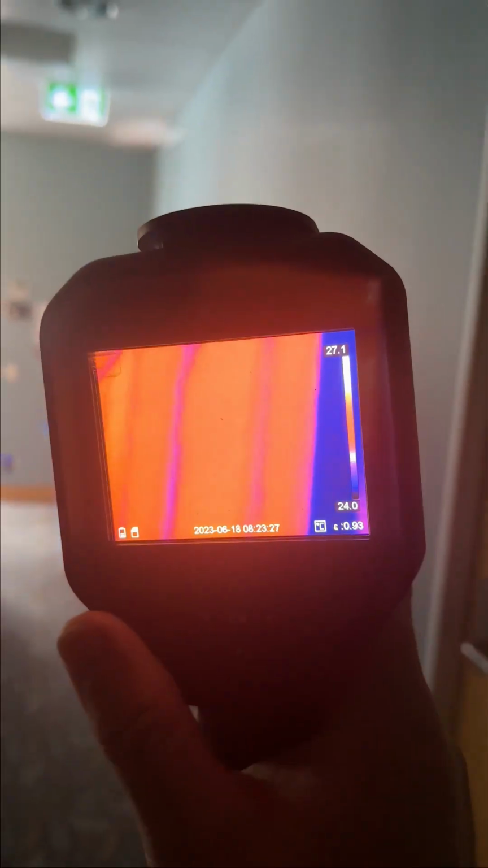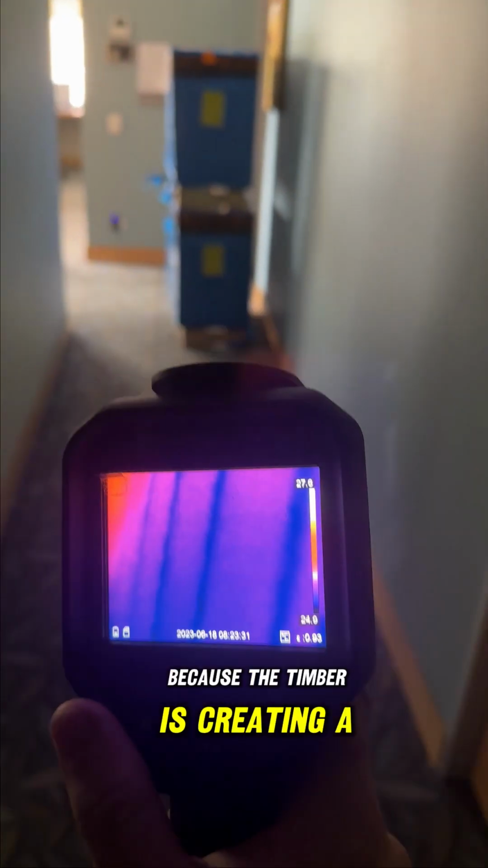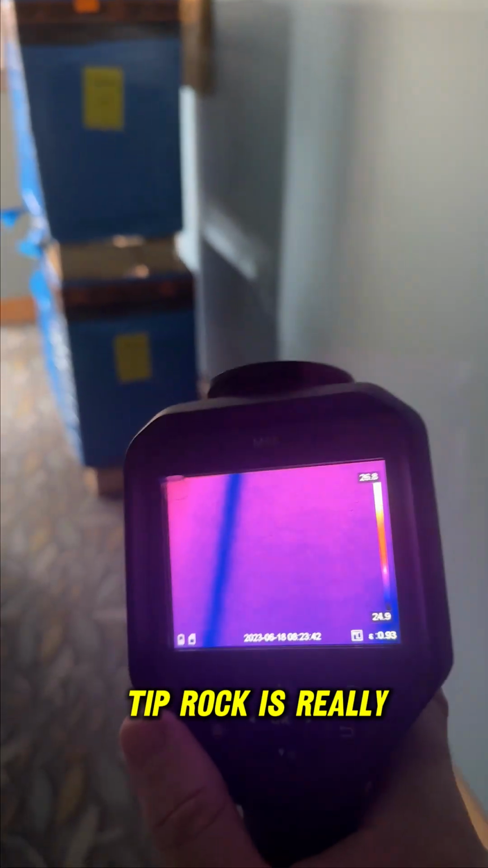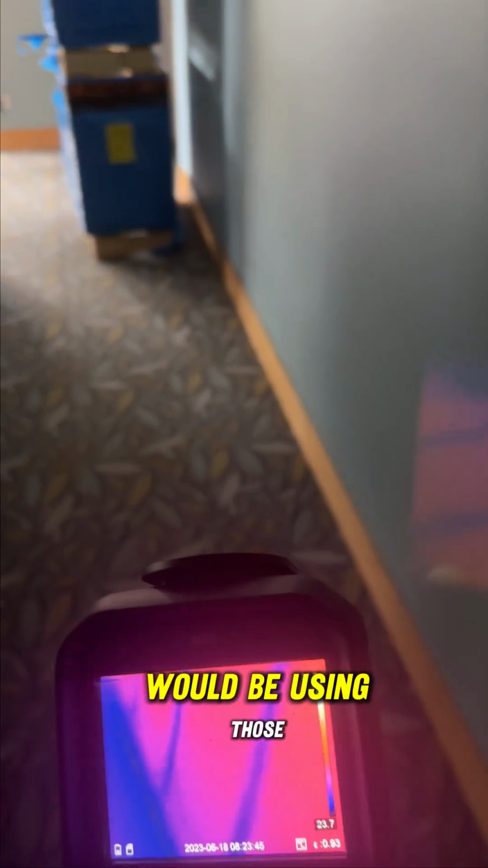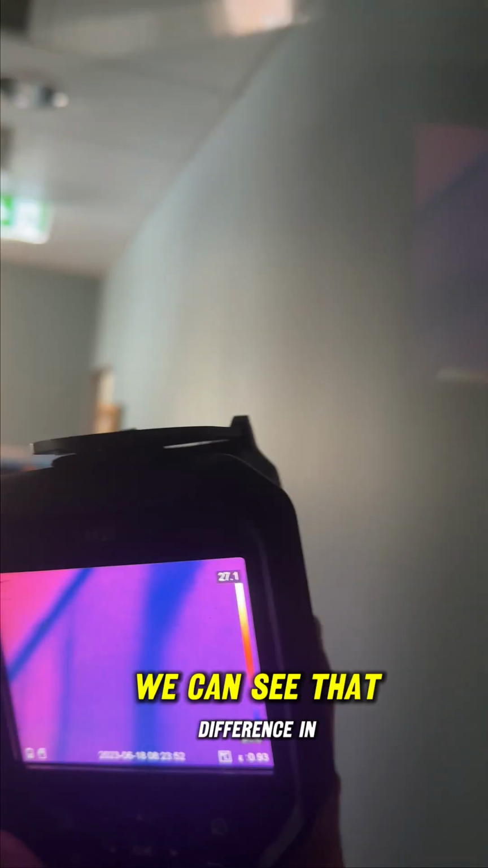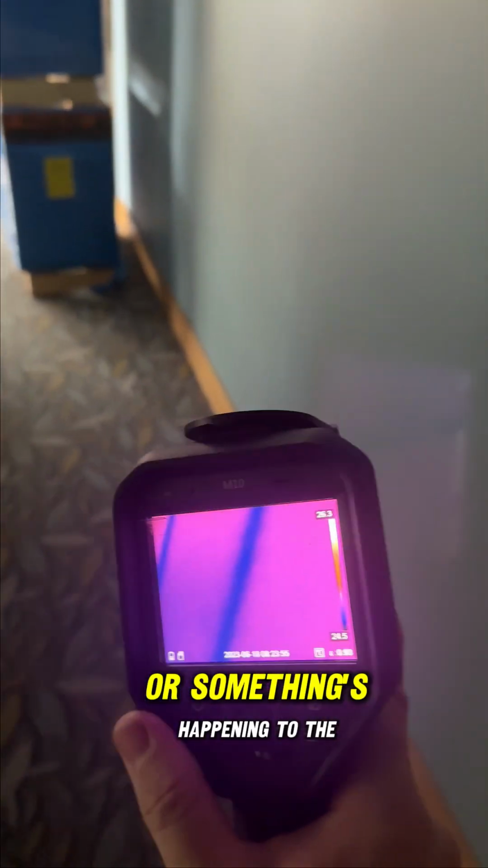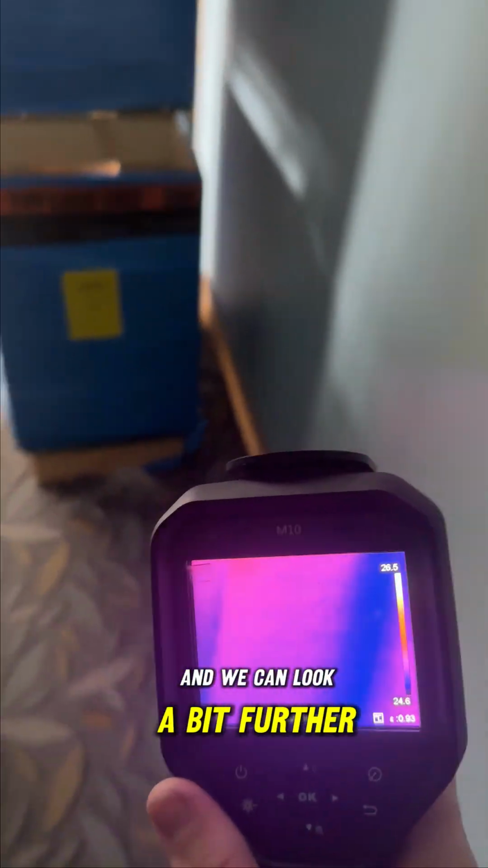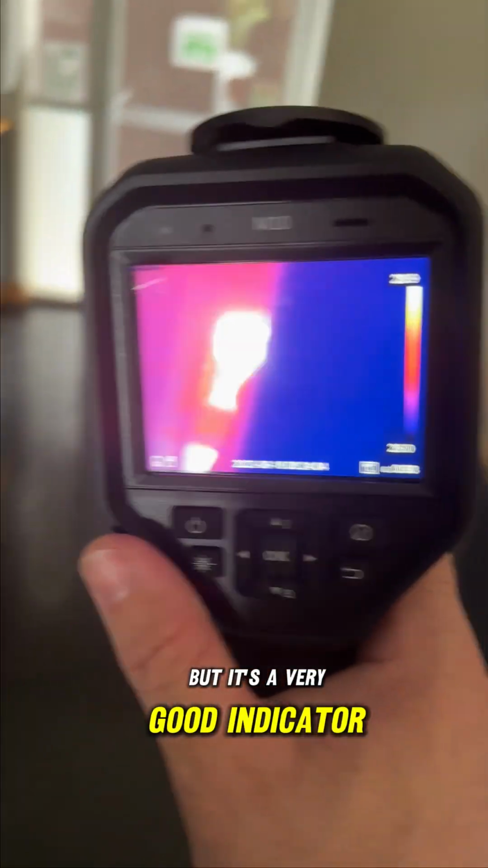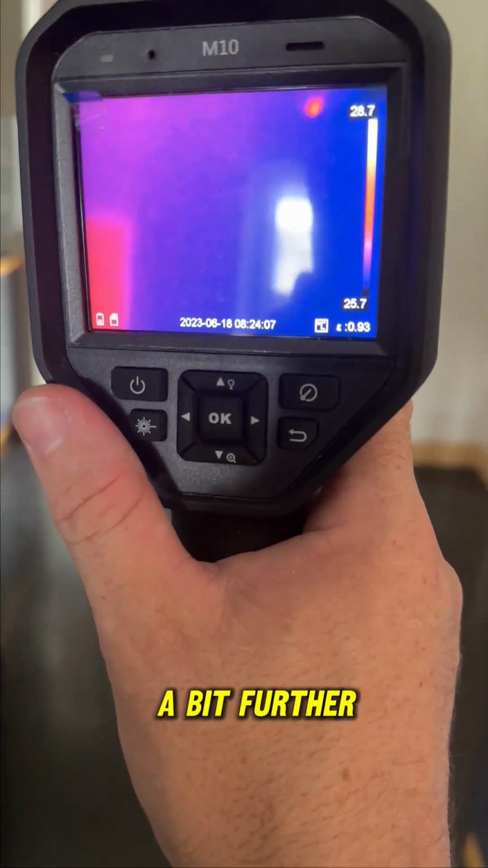What that translates into with timber in the wall, where we've got timber stud or framework, we can see the timber inside the wall. It's because the timber is creating a difference in temperature, possibly a cooler difference in temperature than what the surface level temperature of the gyprock is. It's really, really cool because the termites, if they were there, would be using that timber to move through the walls. And if there's enough of them there, we can see that difference in temperature or something's happening to the timber, and we can look a bit further. It's not the be all and end all of this system, but it's a very good indicator of something to look at a bit further within a wall.